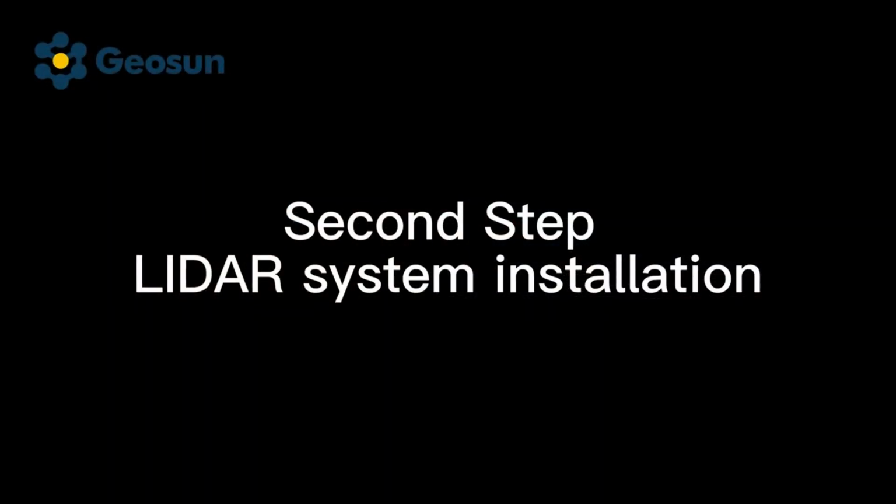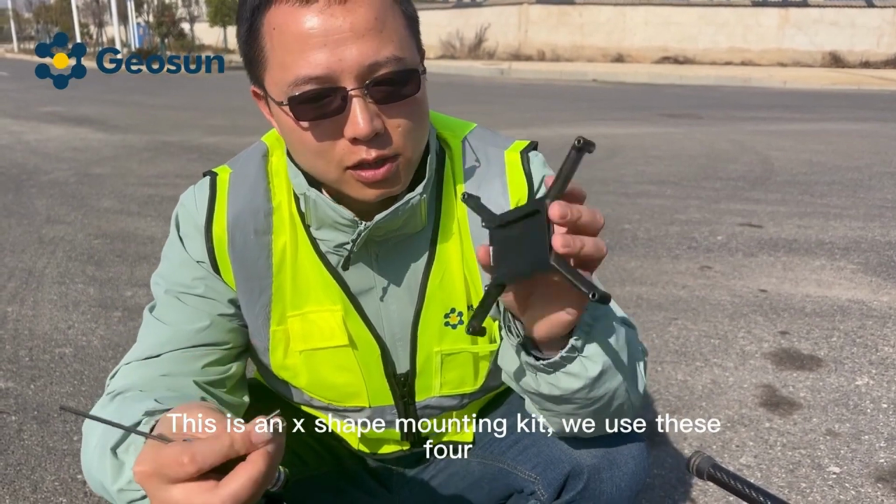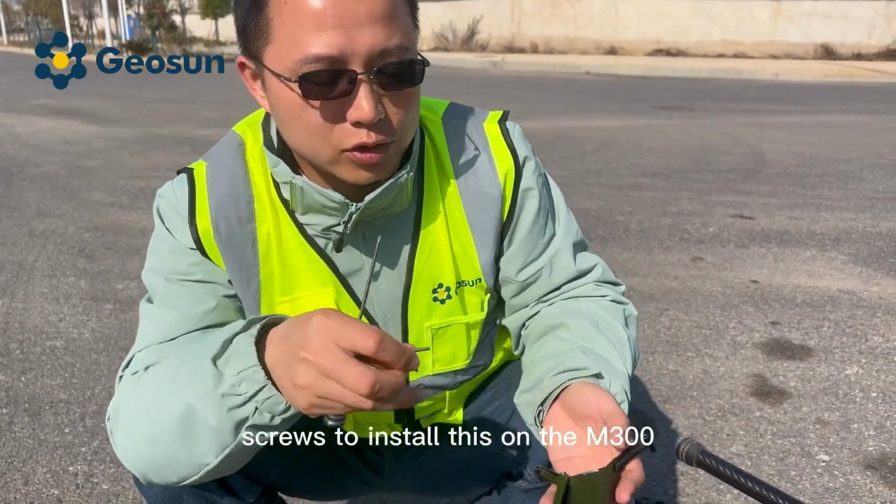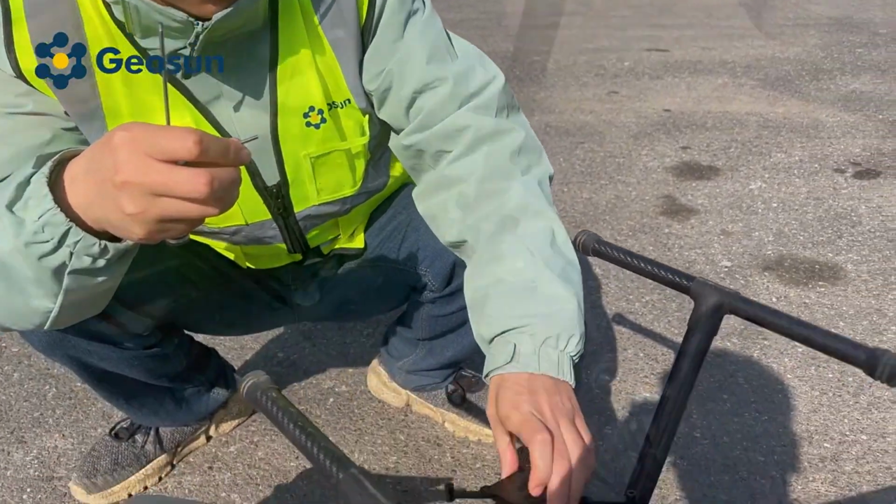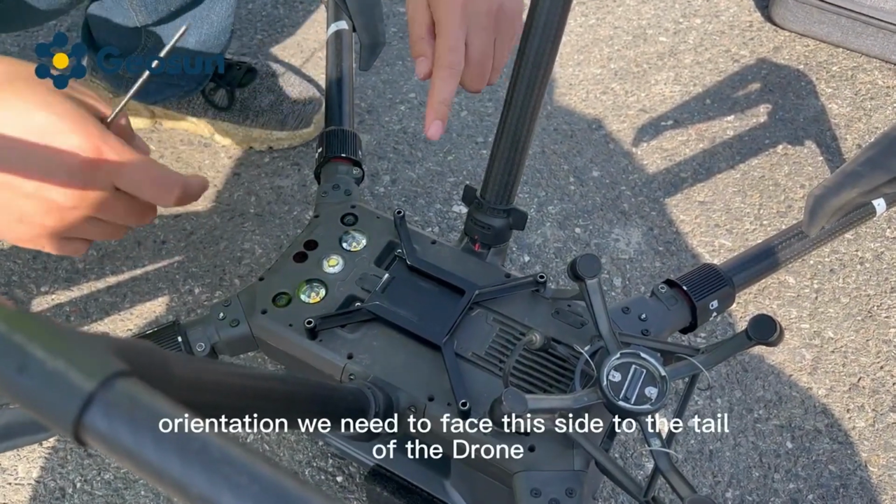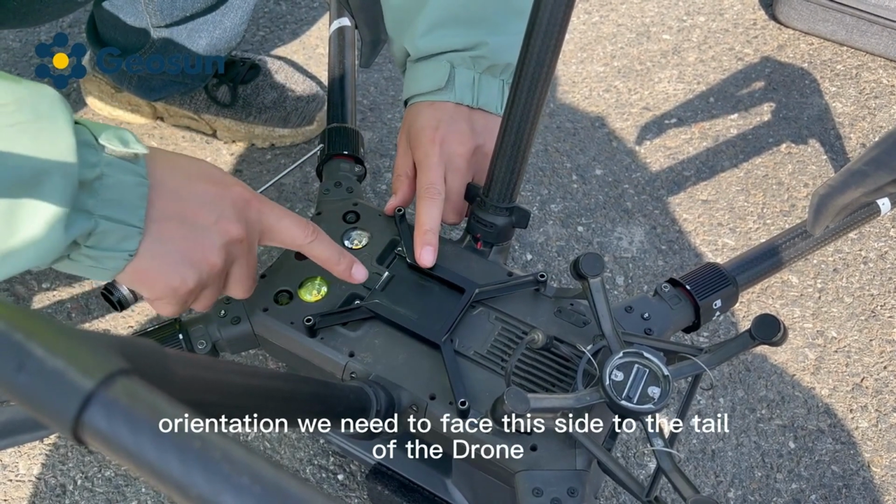Second step, LiDAR system installation. This is an X-shaped mounting kit. We use these 4 screws to install this on the M300. Be aware of its orientation. We need to face this side to the tail of the drone.